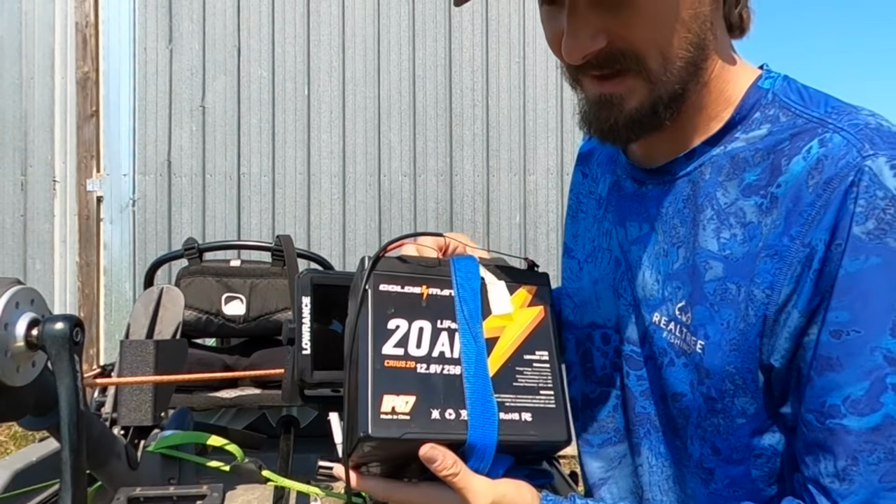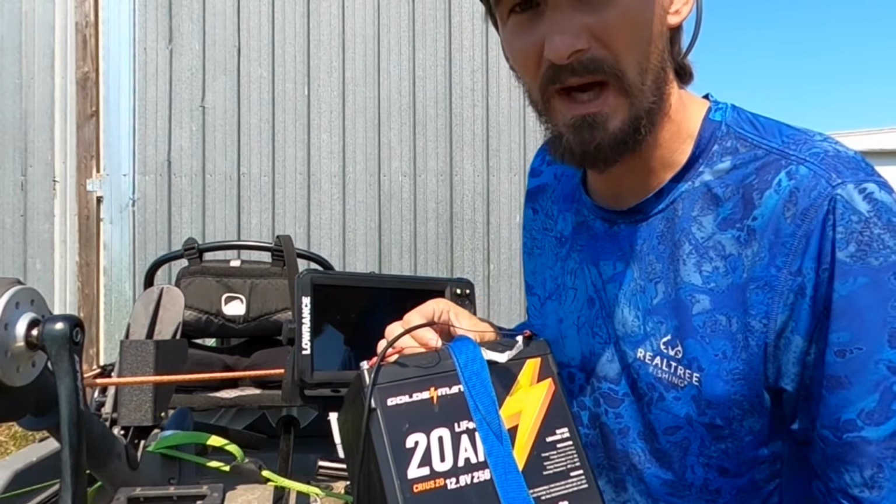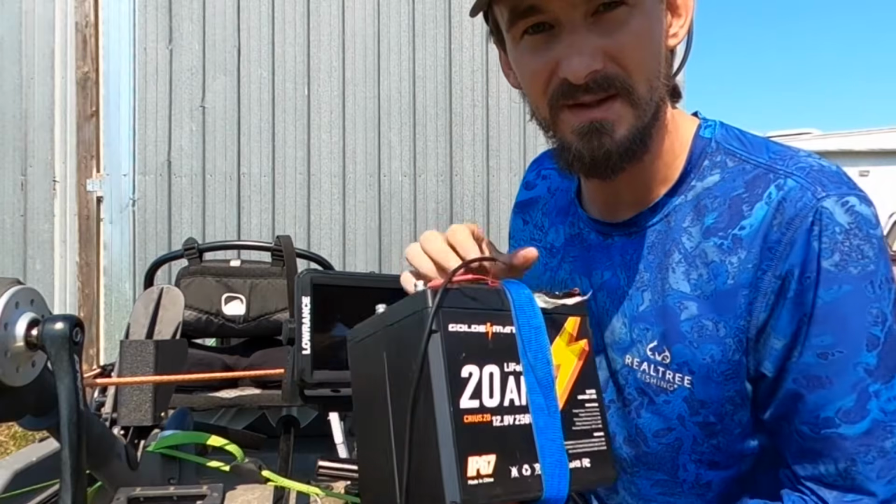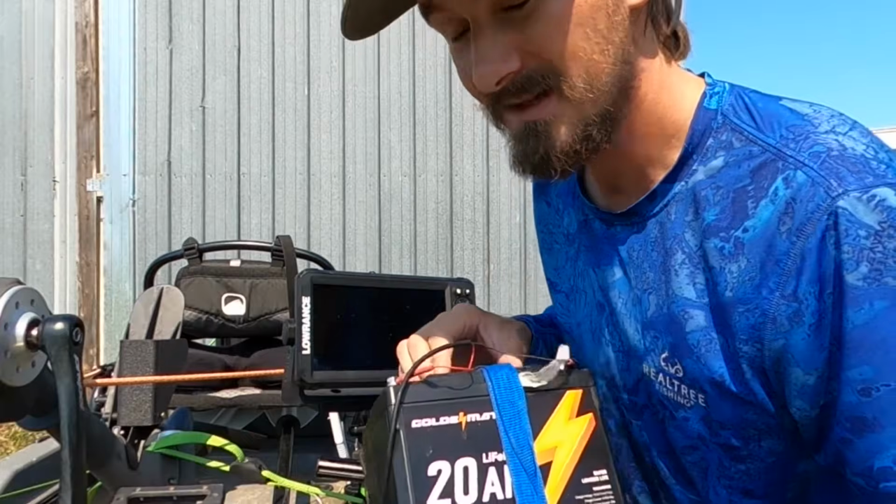I've been able to run this anywhere from 23 to 24 hours. I've never tested to see if it would go longer than that, but I've done 24 hours and still had about 30% left on both of these small batteries. It's a long time.